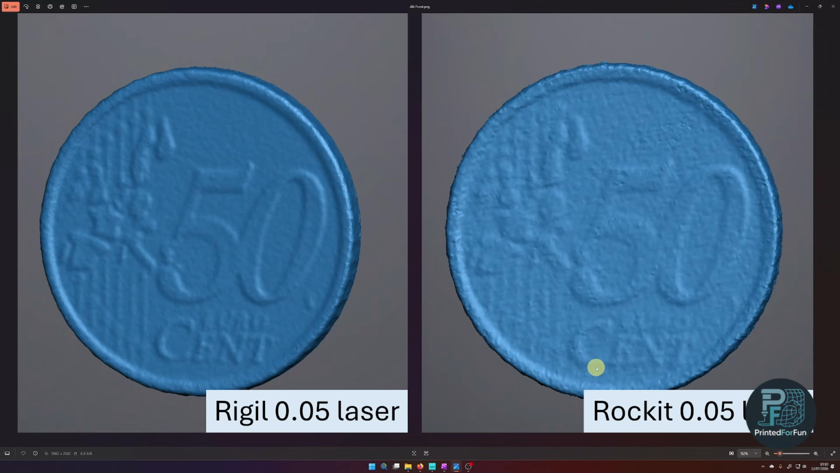This is actually a comparison to the Einstar Rockit. So what did I scan here? I scanned a 50 Eurocent coin. You even see it here on the left. In laser mode with the highest possible resolution, so 0.05 millimeters. And I did the same on the Rockit.